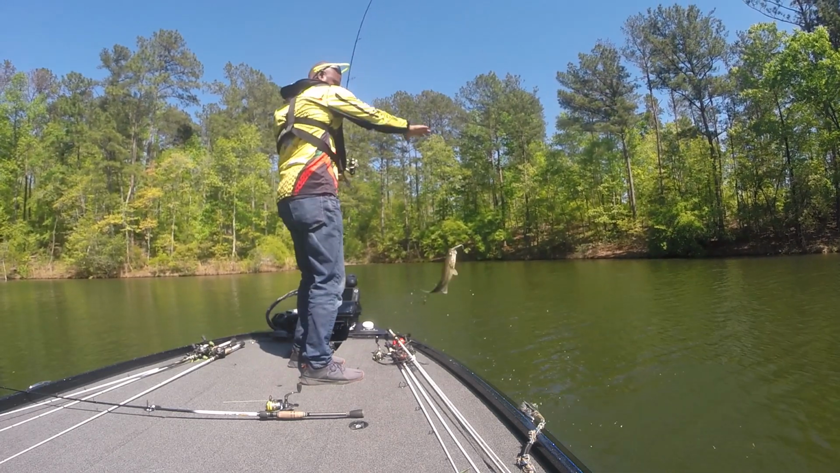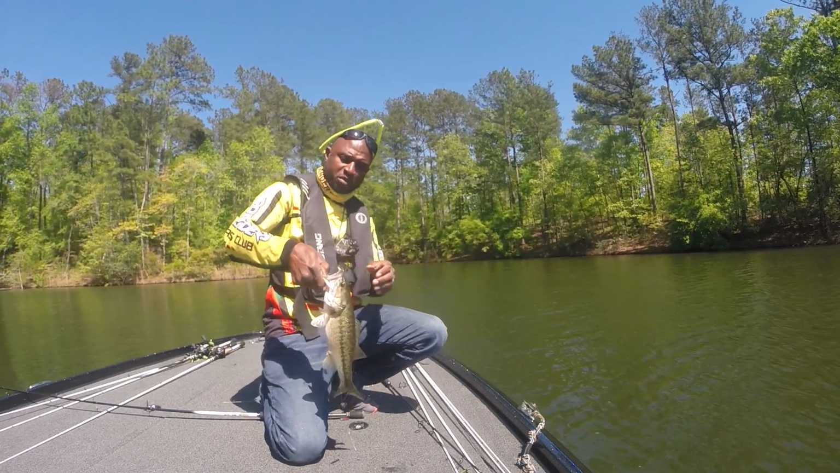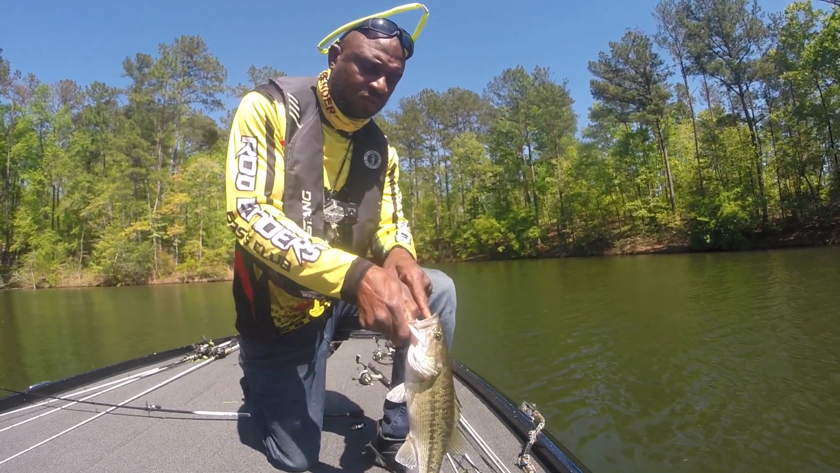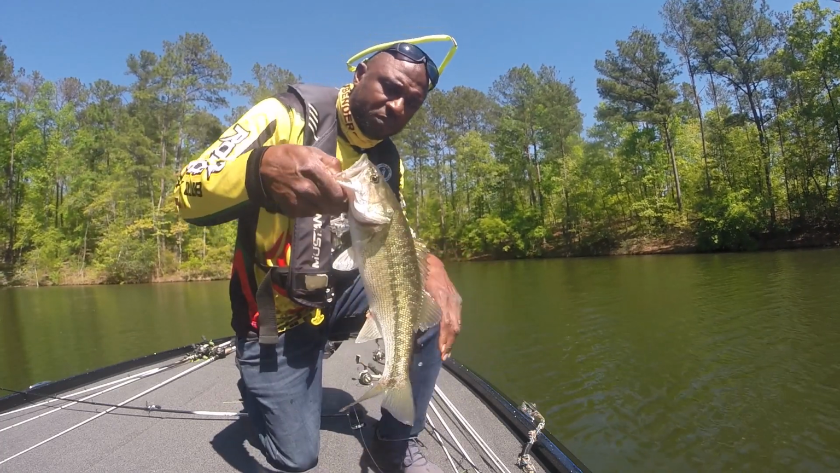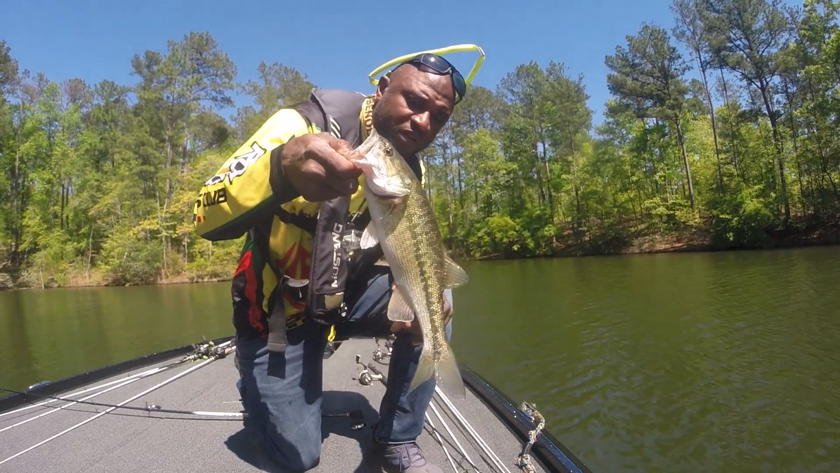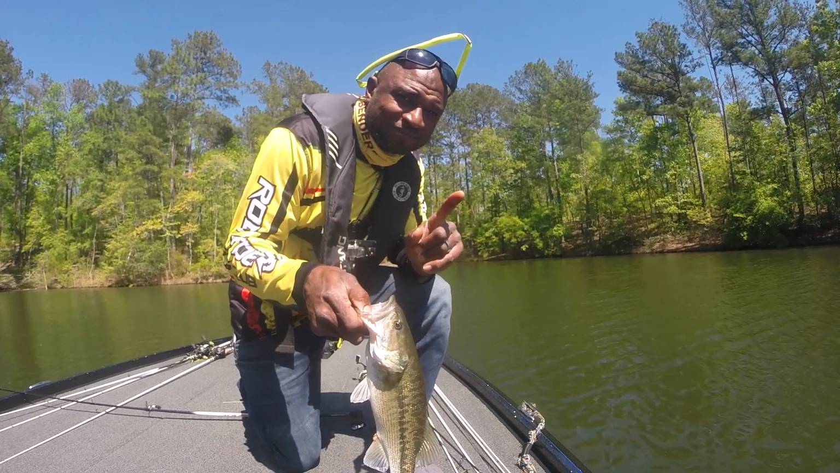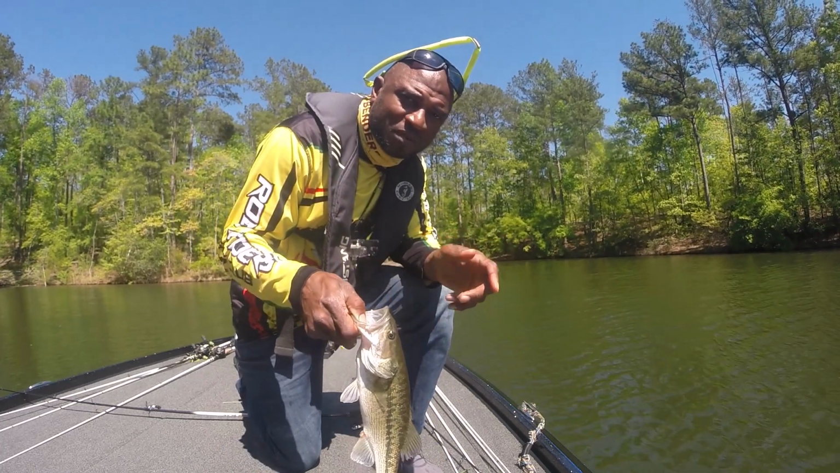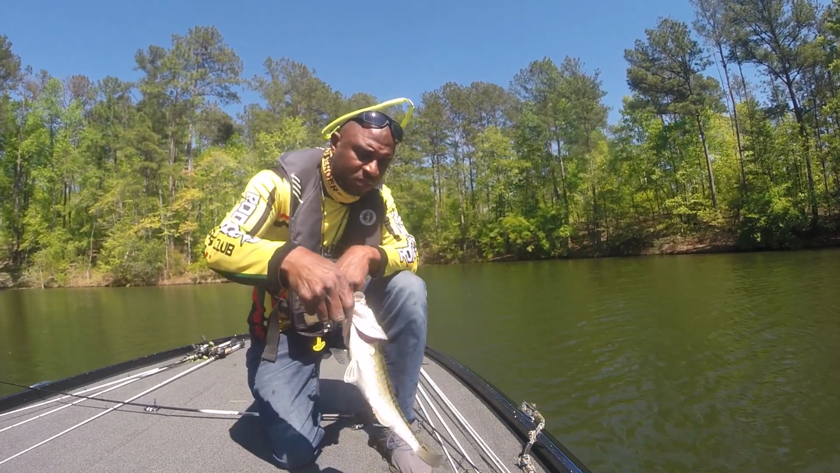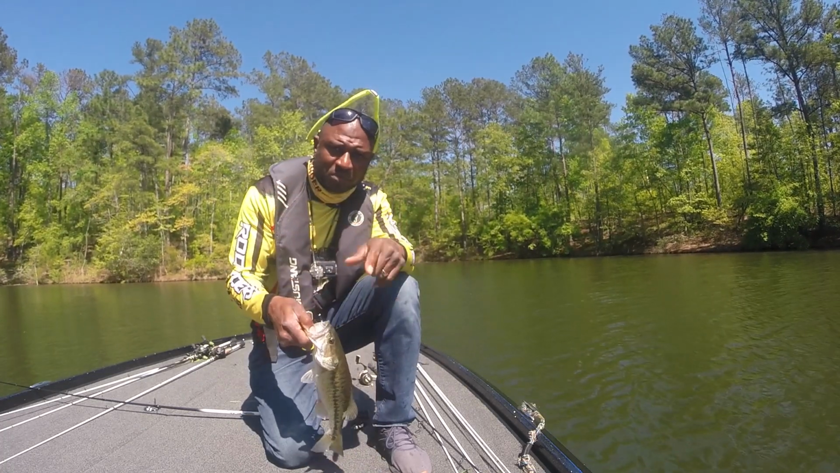All right, there we go. That one's a little bit bigger, about the same size as that first one that I had caught. So the brush piles deeper in the pocket look like they may be the ticket. There's a lot of fish down here on this brush pile. Don't need to catch any more from this one. So I really hope this holds up so I can get my limit. But as you can see, they aren't the size that I need to get some good weight, but they will be points that I'll need for the angler of the year. But let's keep on working, guys.